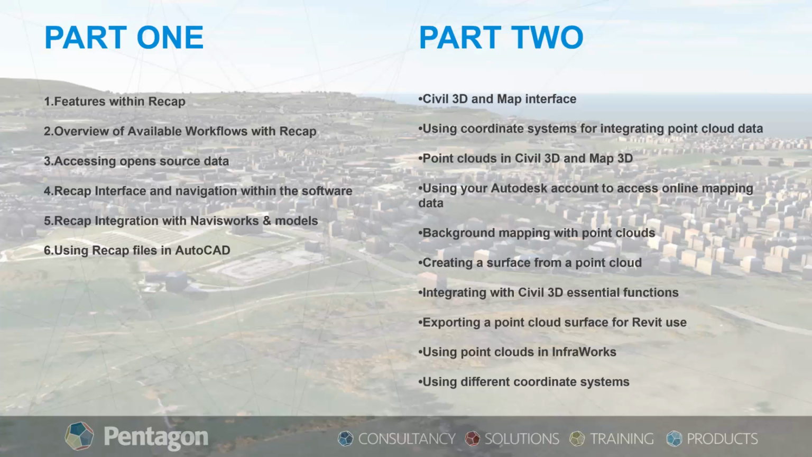by integrating point cloud data into Civil 3D, AutoCAD Map 3D and InfraWorks. So this really illustrated the importance of having the correct coordinate systems on projects to create, edit and share data.